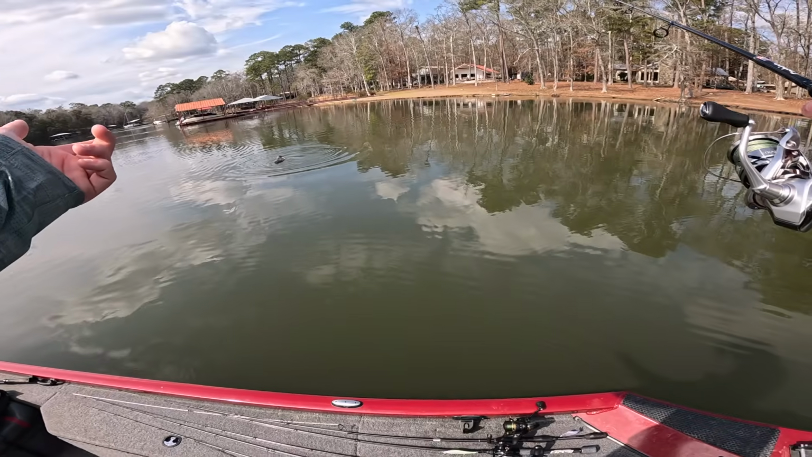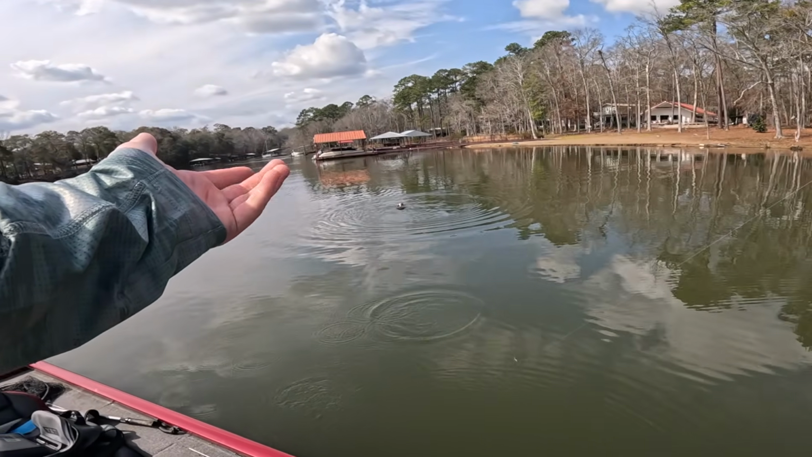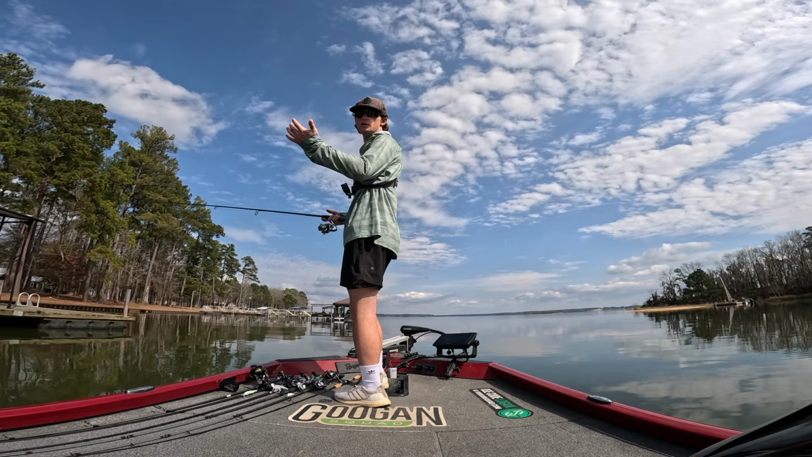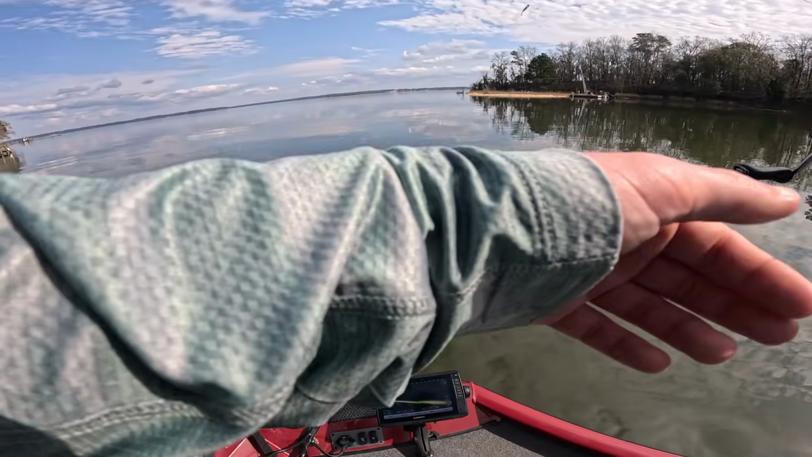Look at this guy. He's got a fish in his mouth. He's taunting me. What? Are you serious right now? I mean, he literally brought it over, put it in my face, and then swam away. That's crazy.